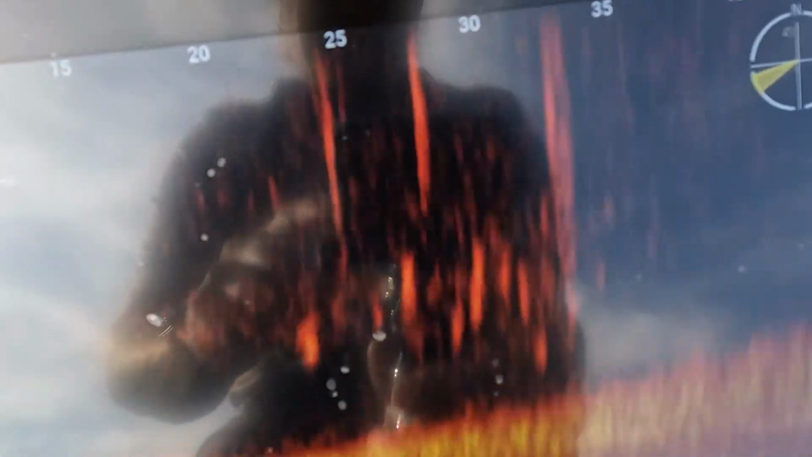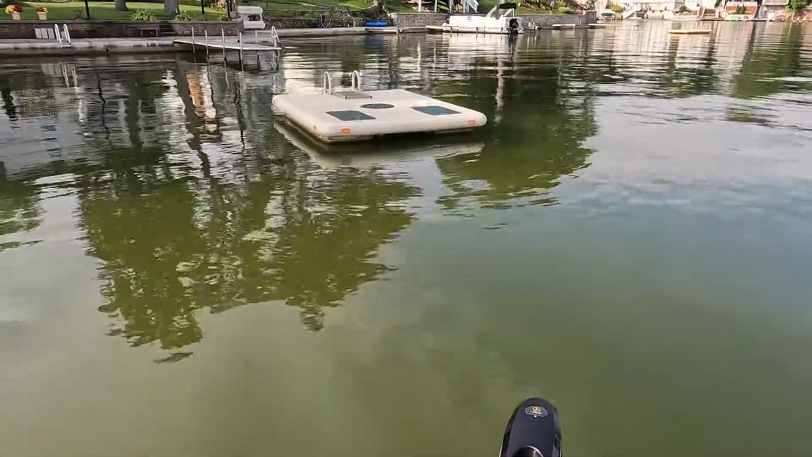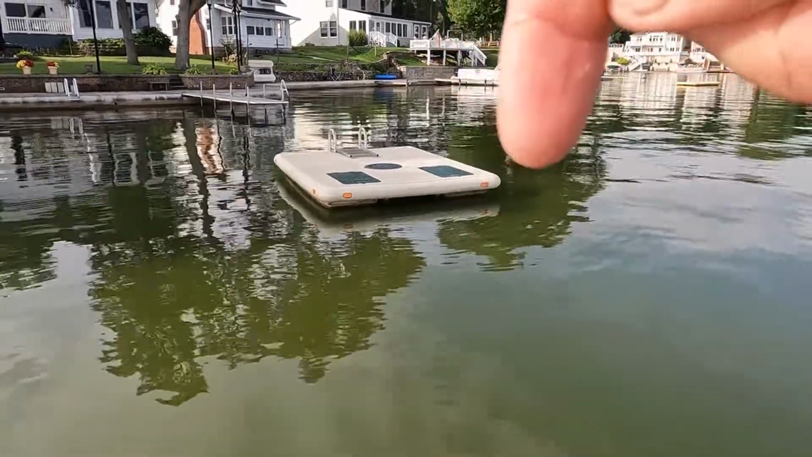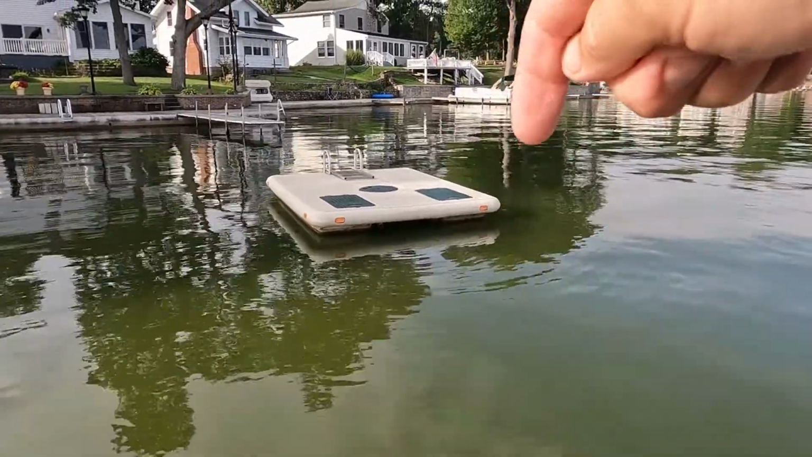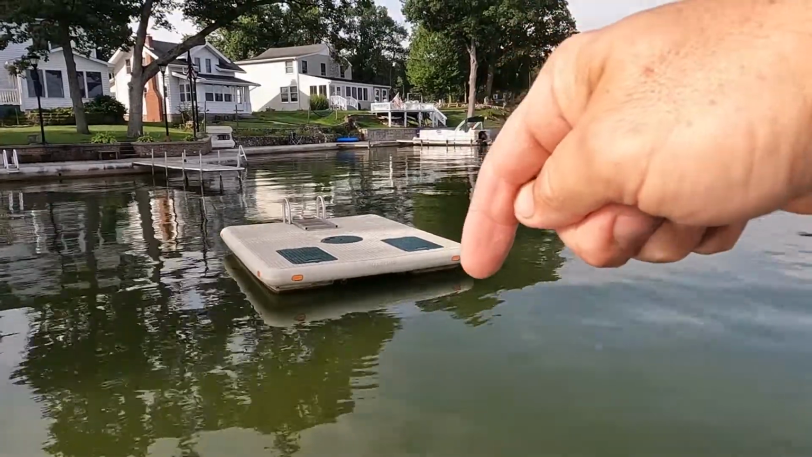And it's gonna be really tough to get up underneath that raft. But what I do, if I can get a little bit closer here, is this corner. I'm gonna cast out here and bring that up underneath that corner.